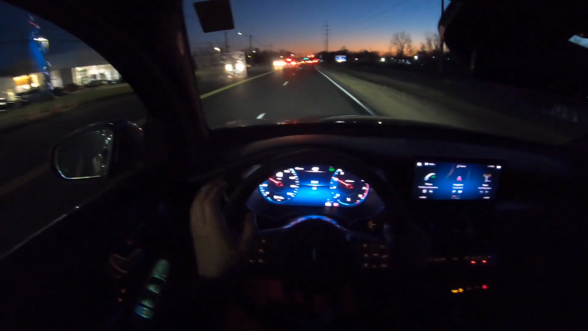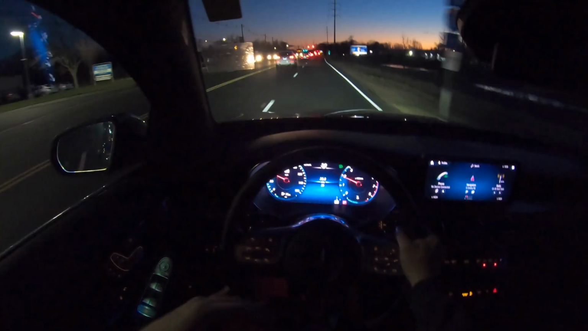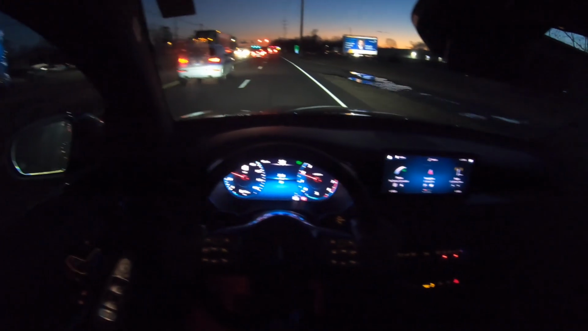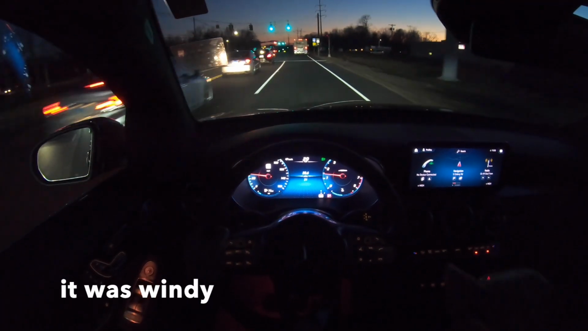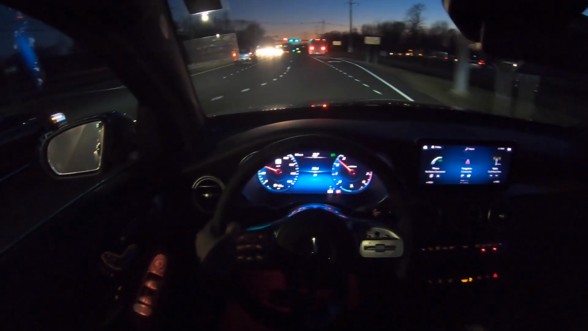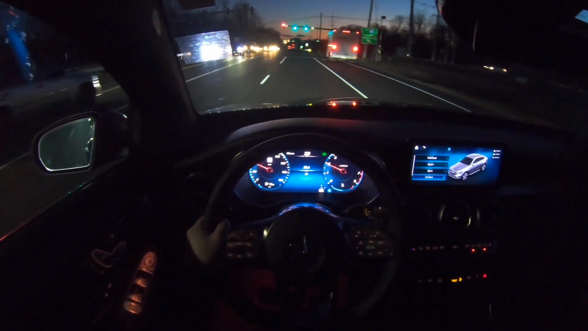But overall, the engine, transmission, the ride, suspension, the cabin noise, everything is perfect in this GLC. The only thing that I hate is taking it on the highway, because there is a very good amount of wind noise. But other than that, guys, it's beautiful, and it drives very, very smooth.